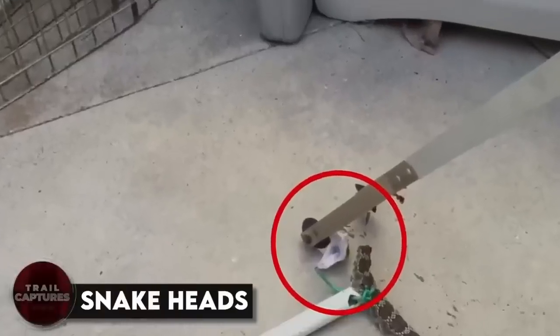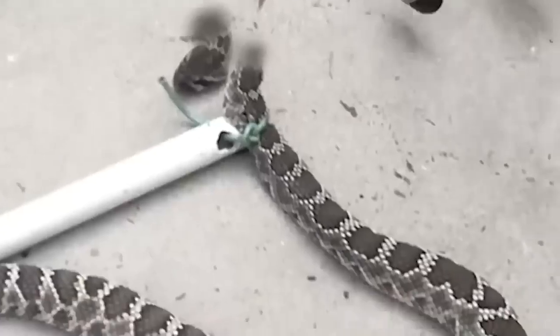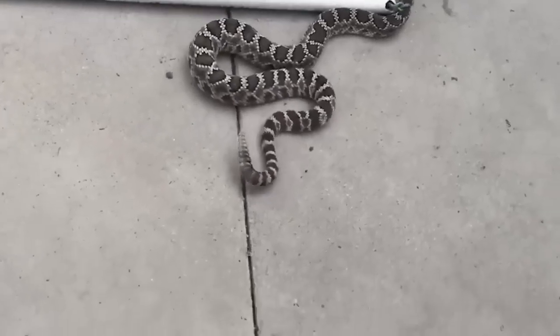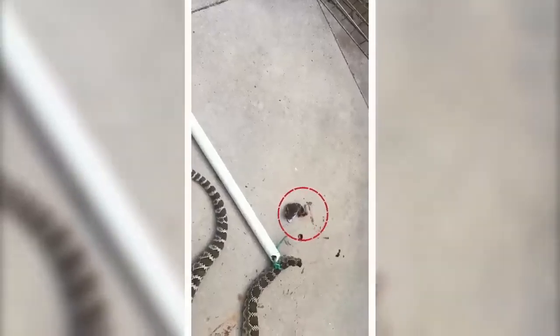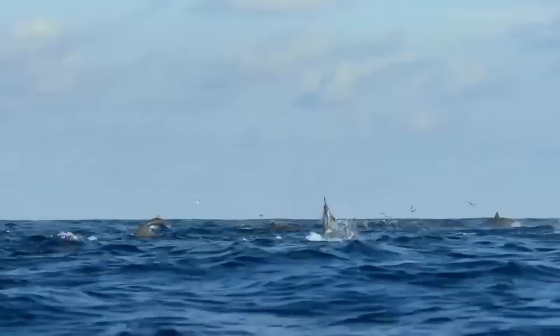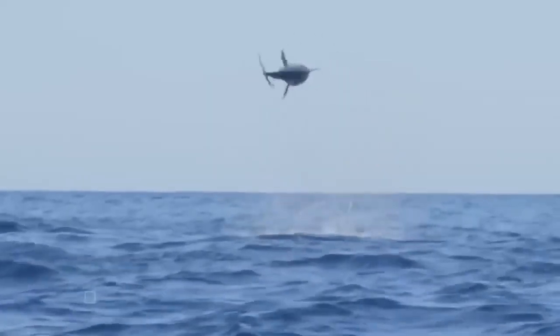Snakeheads. So there was this wild incident where a farmer found a snake's head in his backyard, and it was still alive. I mean, can you imagine that? The head was moving. It's pretty insane, but apparently snakes are different from other animals. When they lose their heads, they don't need a lot of oxygen to keep their brain going. So the head can actually survive for hours without the body. Crazy, right?